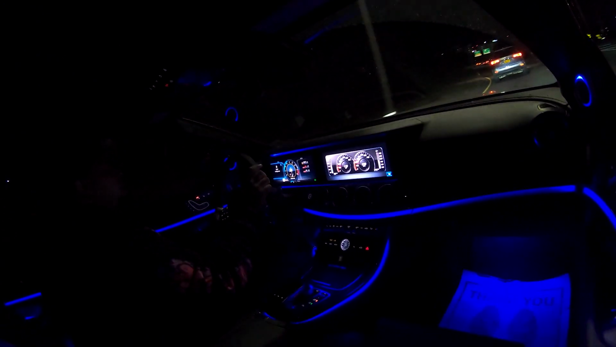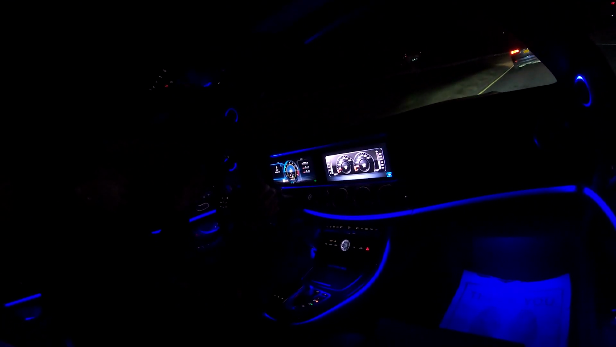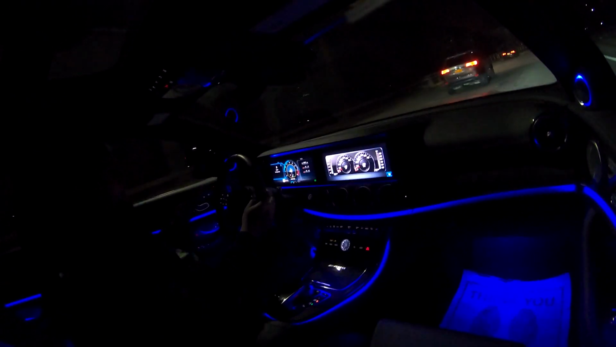One thing, this is very annoying. This auto collision warning, oh my god, it's really annoying sometimes. I have to admit it, sometimes it gets on my nerves, but hey, it saves lives, bro. Hands down, it saves lives.